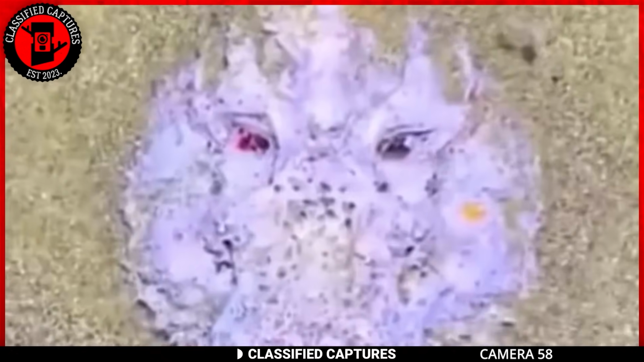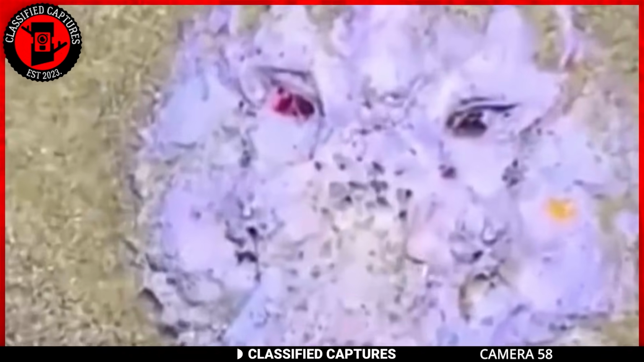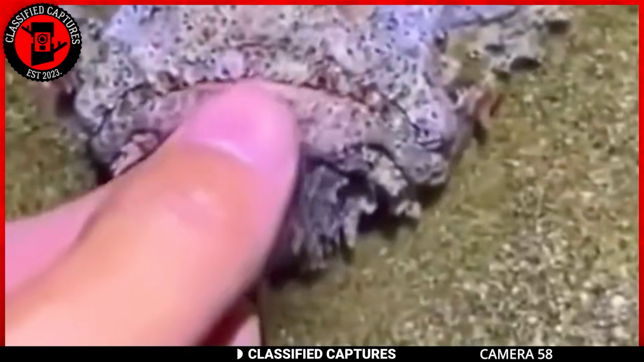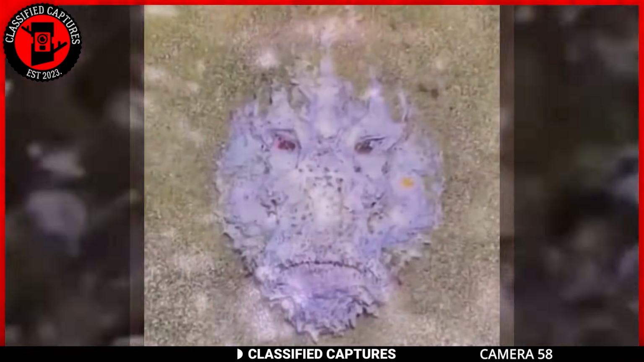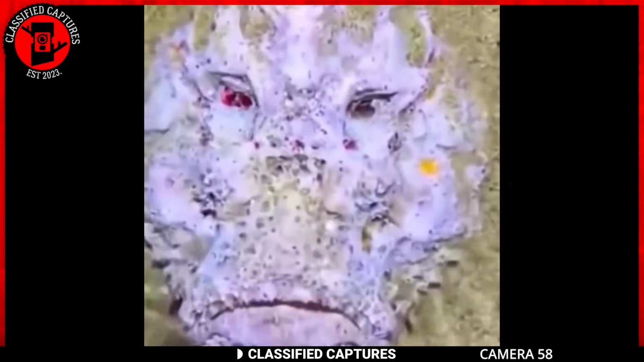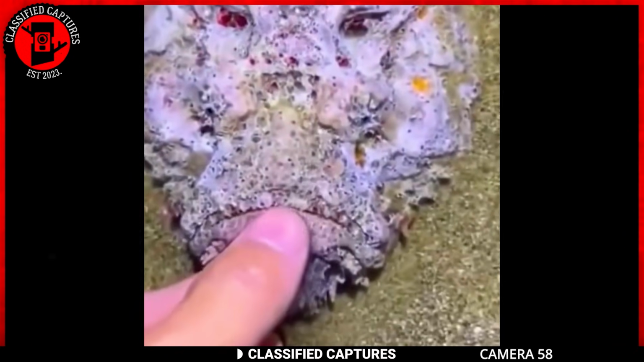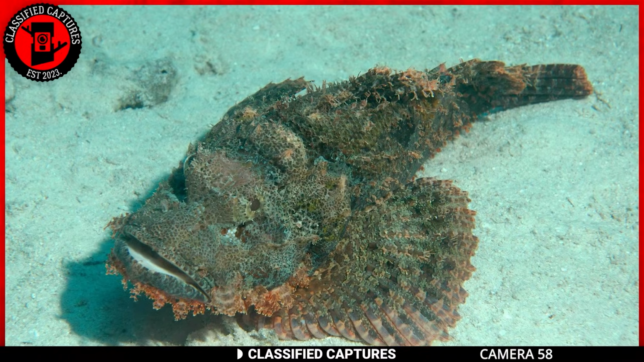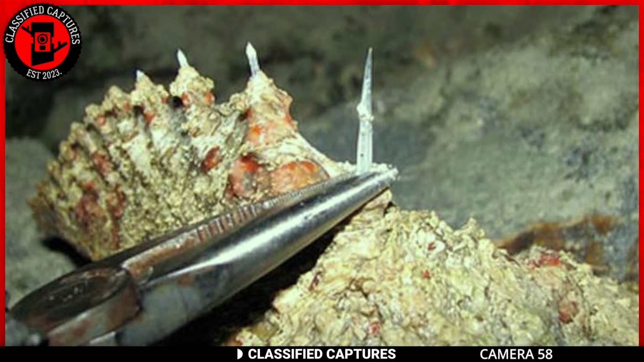The reef stonefish is found in the shallow coastal waters of the Indo-Pacific region, particularly around coral reefs. It's known for its remarkable camouflage, blending in seamlessly with its surroundings due to its rough, wart-like skin and coloration resembling rocks or coral. Despite its unassuming appearance, the reef stonefish possesses potent venomous spines along its dorsal fin.